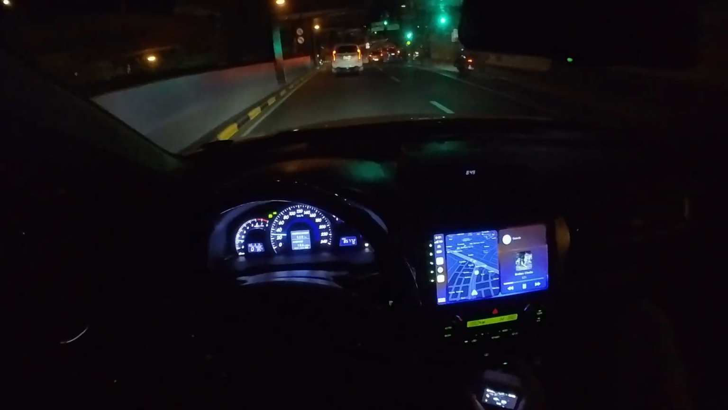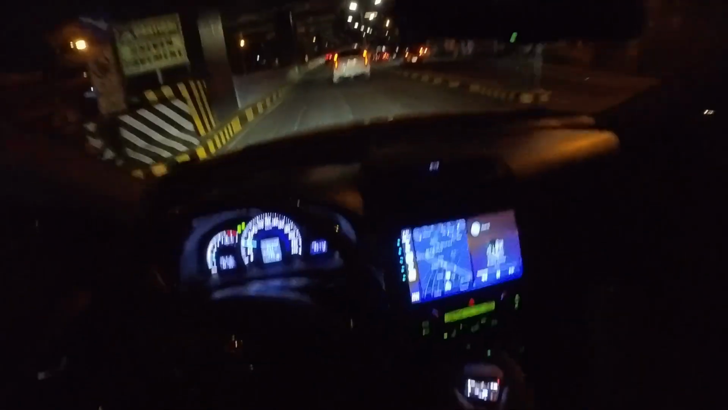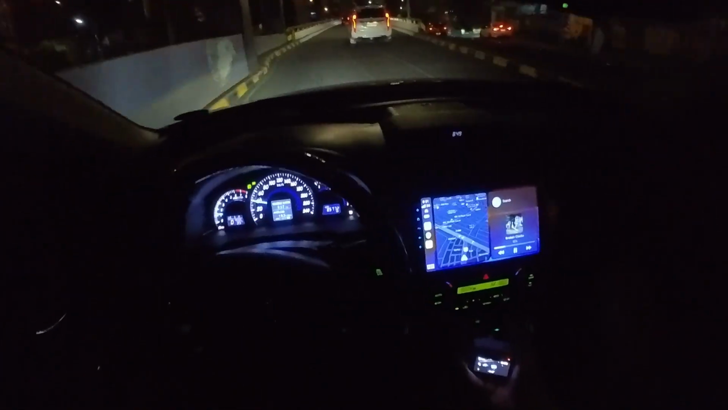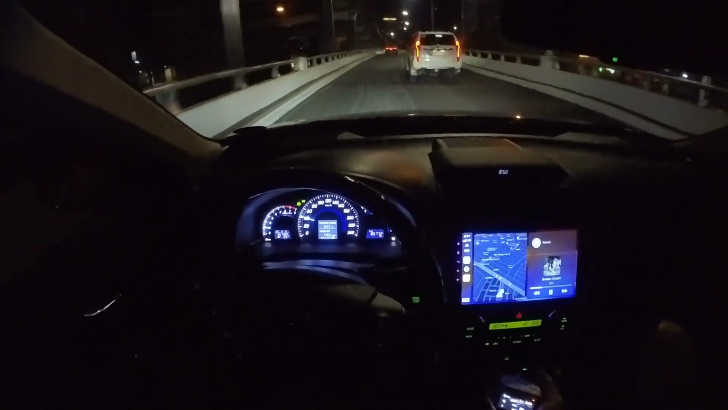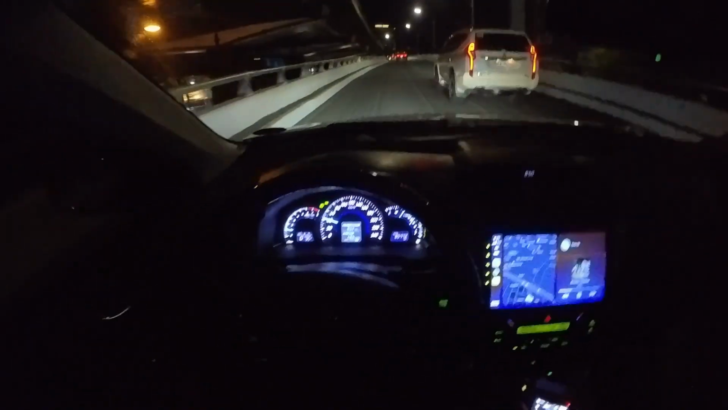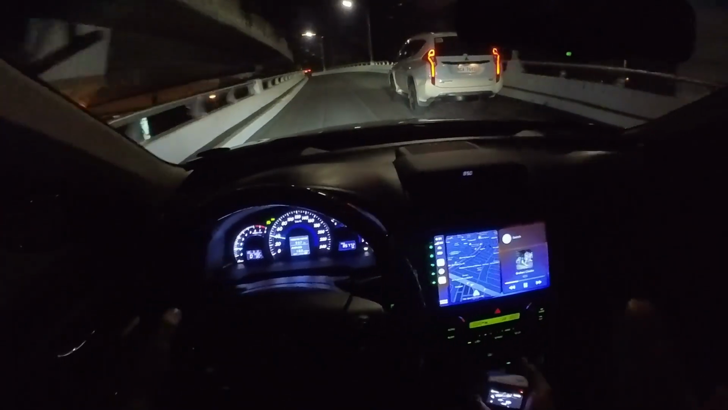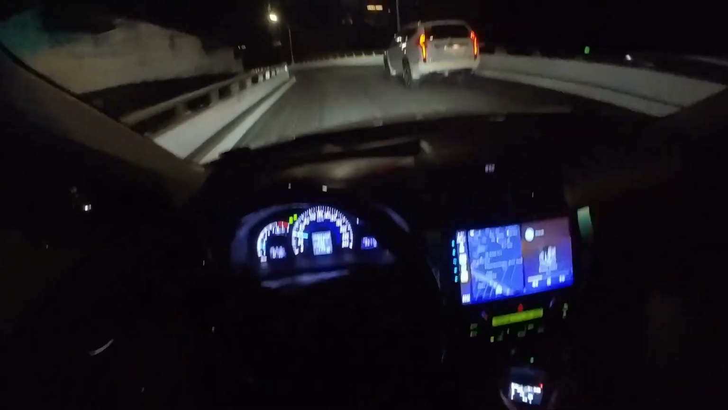Of course, you suffer on fuel mileage, but you don't get a Camry for fuel mileage unless you buy the new one, which is a hybrid. But yeah, guys, going up the hill, no problem. Actually, on the highway, guys, at 1.6 RPM, you're already at like 80-90 kilometers. So it's pretty fast already. And guys, we're just going, here's a flyover going to EDSA.